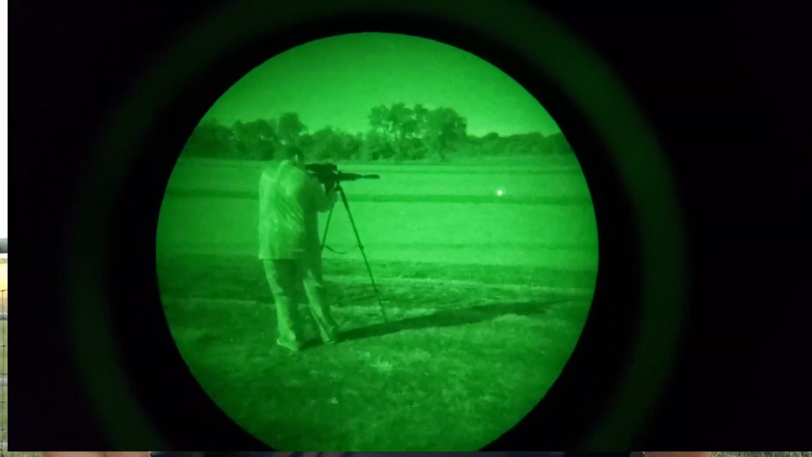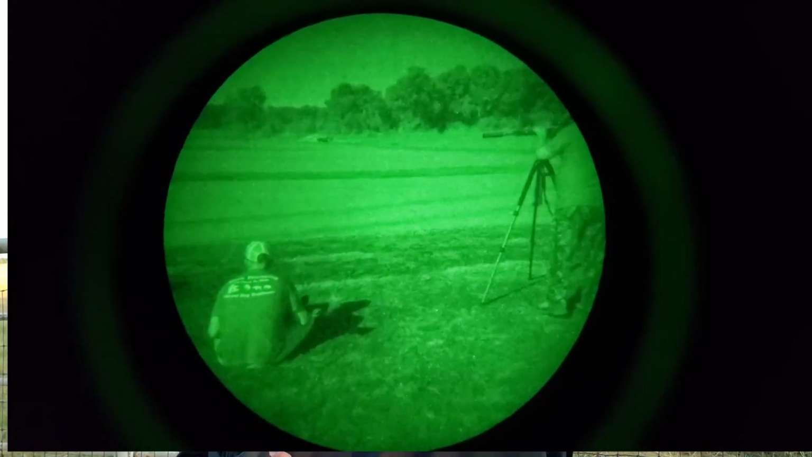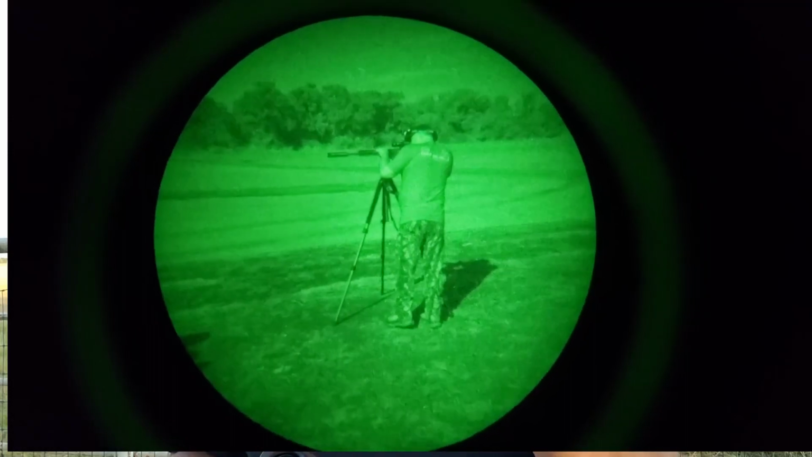PVS-14 night vision, great. Anybody that's used them knows they're awesome, right? Great on a full moon, you just can't beat them. You can see a long distance. That's all great and dandy. When you're in the woods, not so much. When you're deep in the woods and you have that IR light, you're not penetrating anything. You're going to hit the first trees and then you just can't see behind them.